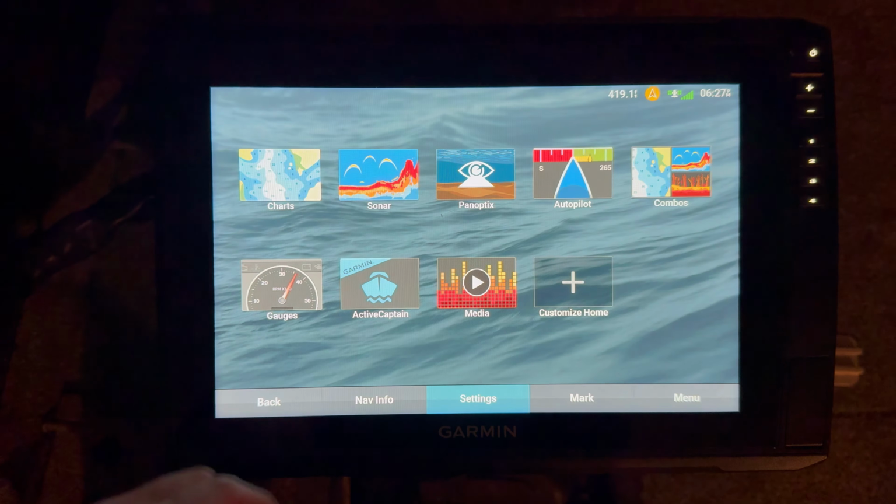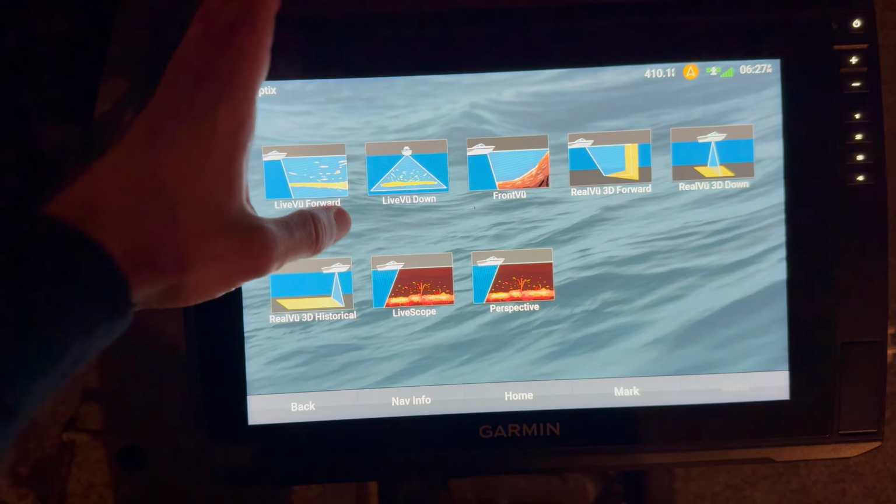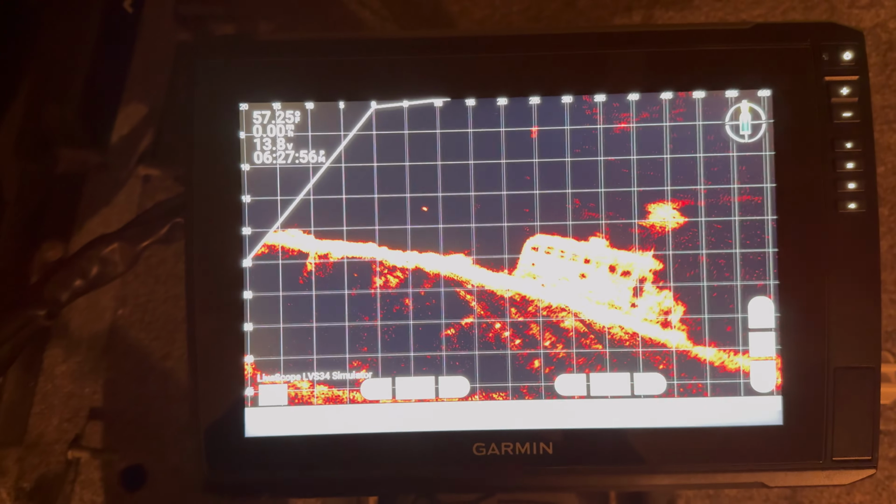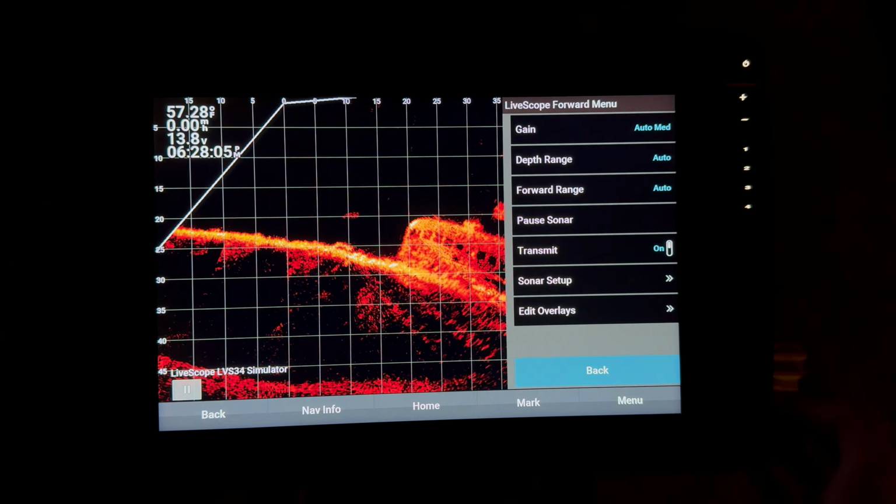What's going on, guys? Today I'm going to be going through my Garmin Livescope Plus settings. I'm using an EchoMap 12 first gen UHD Livescope Plus, obviously LVS 34. First thing I'm going to do, this is in simulator mode.